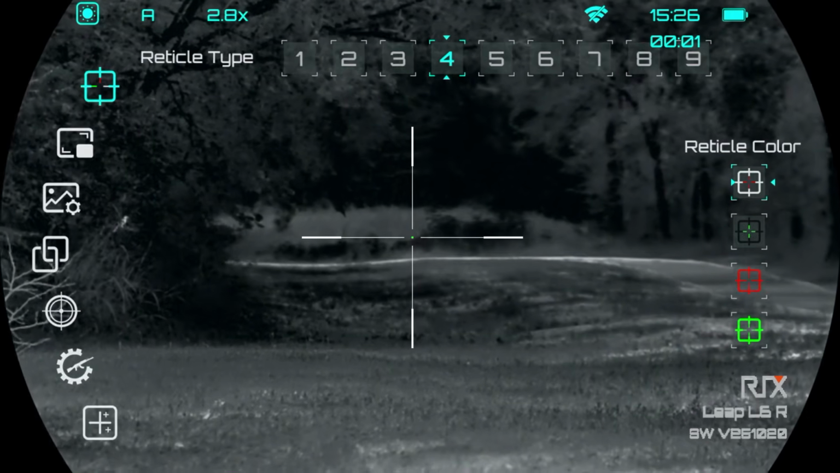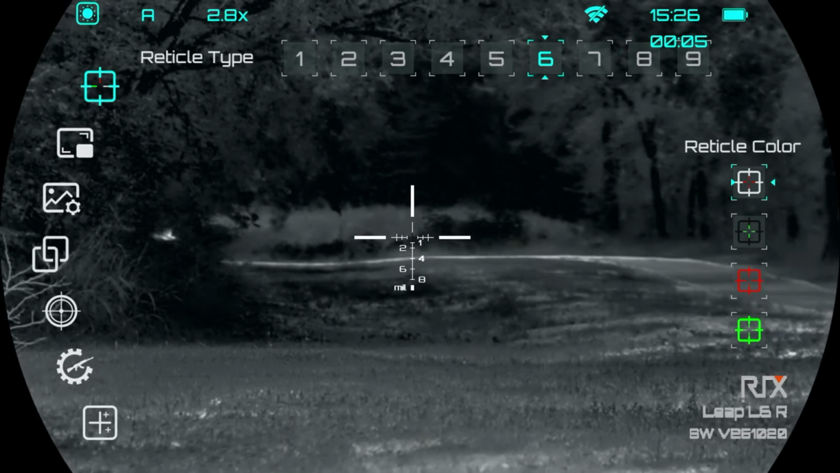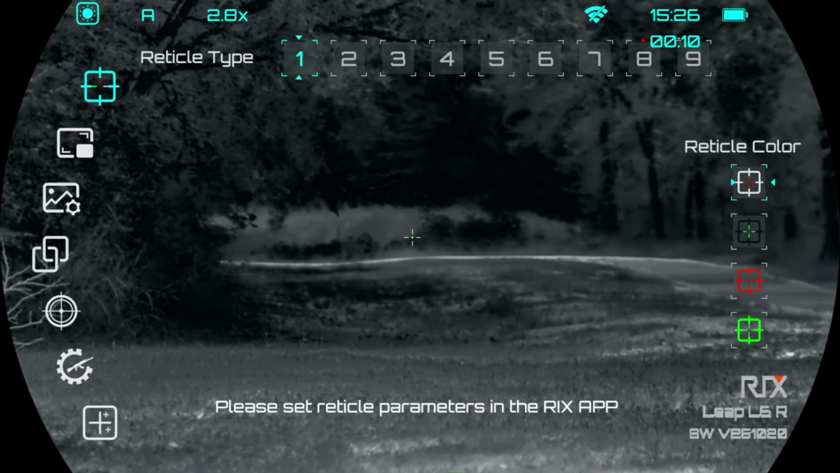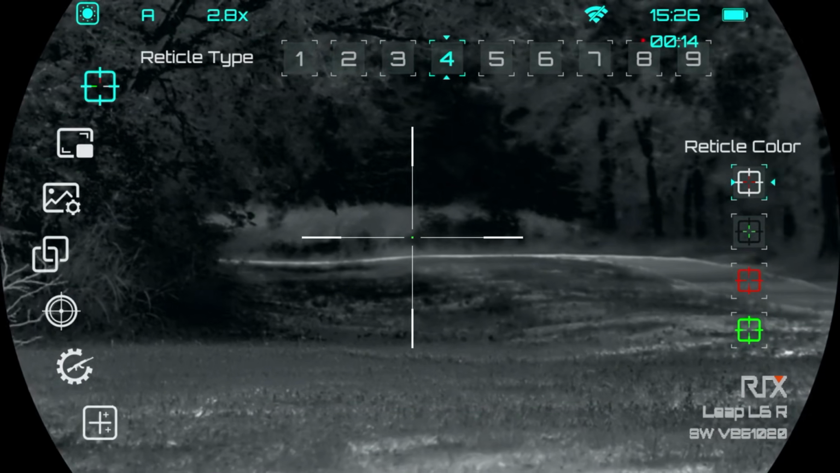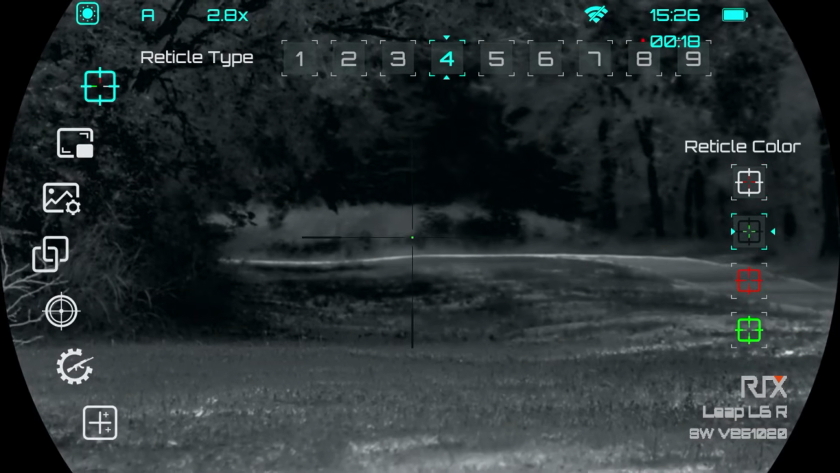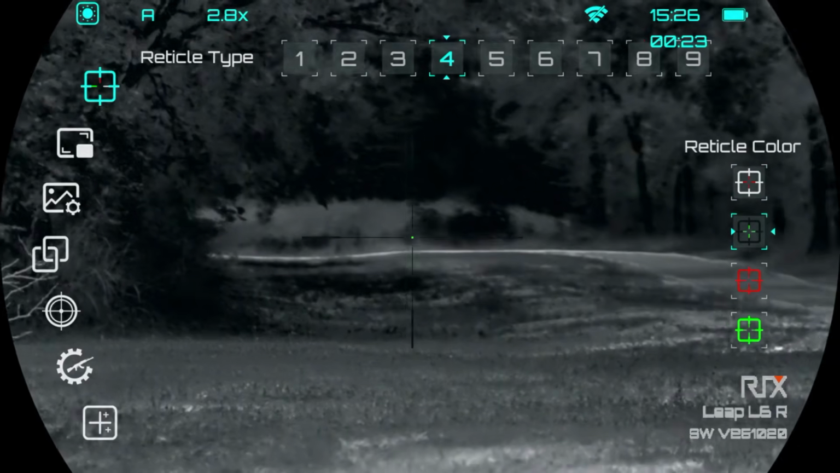Then you can go into changing the reticles. So personally, I like just the crosshairs with a different color dot in the middle. But this L6R, you can switch it up to multiple different reticles and also change the color on that, if you want your reticle to be white, black, green, red, whatever it may be. So that's pretty nice, but that's also pretty standard on most thermals nowadays.